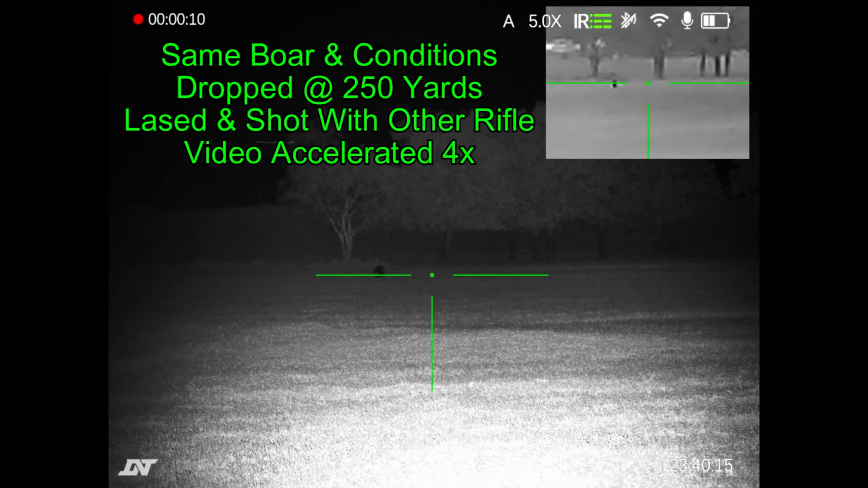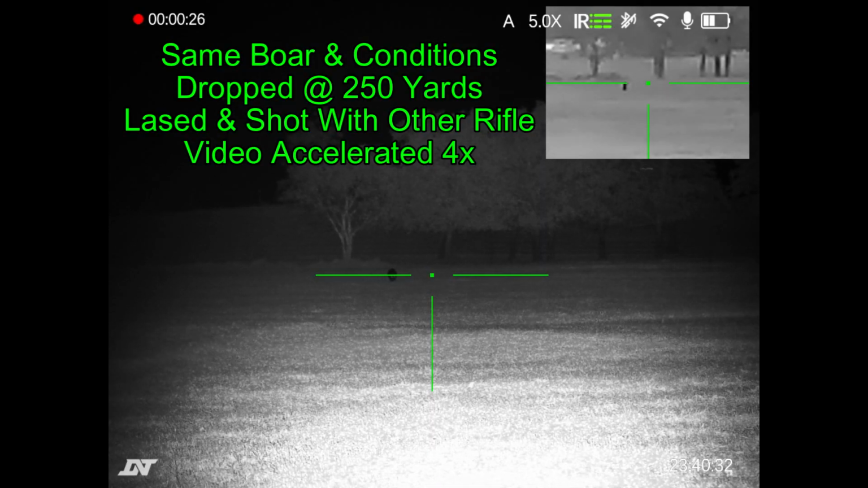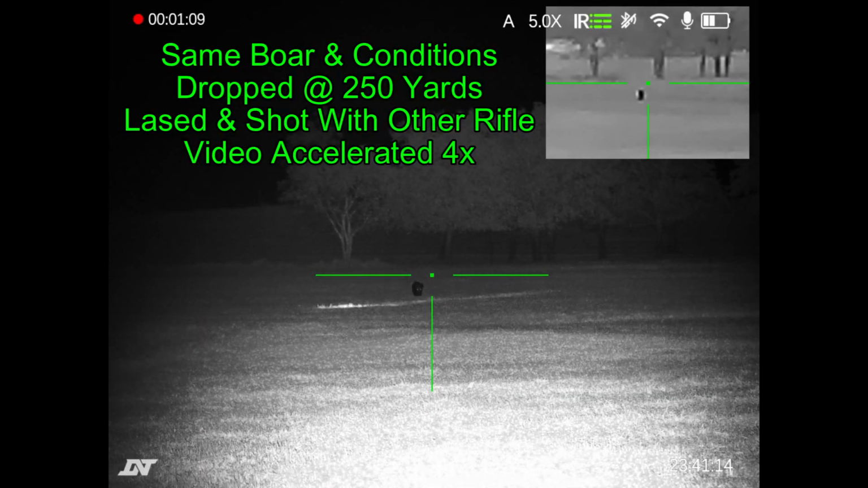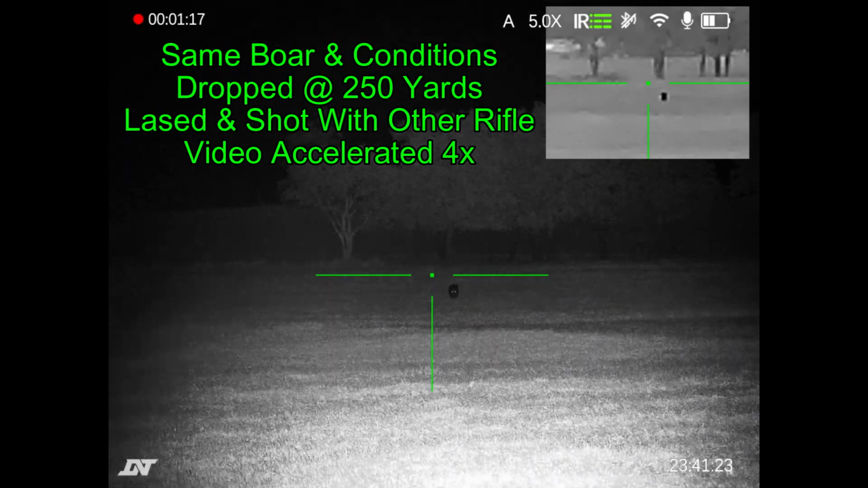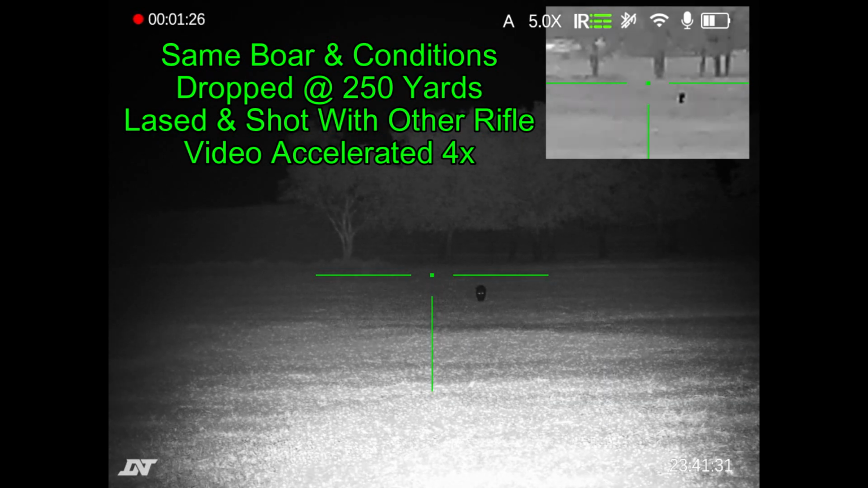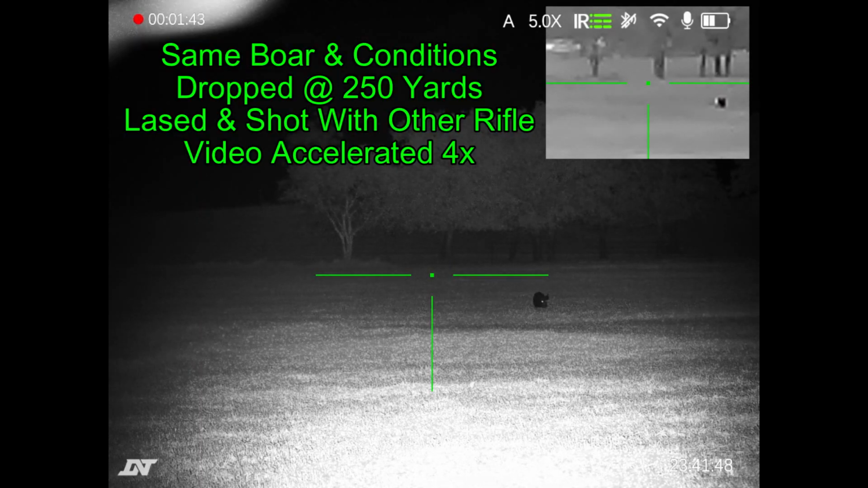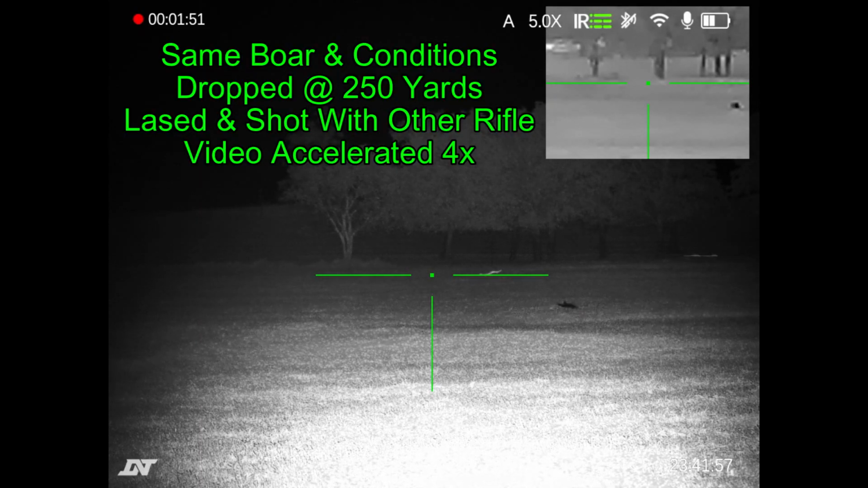Now this is an accelerated view of the hog coming in. I am going to be lasing it with the laser rangefinder from another rifle. As he comes in, he's going to come into about 250 yards, and that's where I'm going to drop him. Alright. Little more. And boom, he's down.